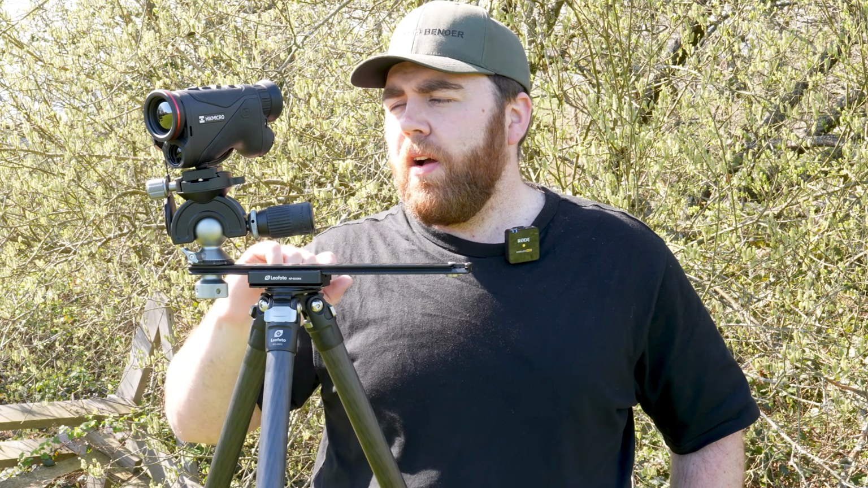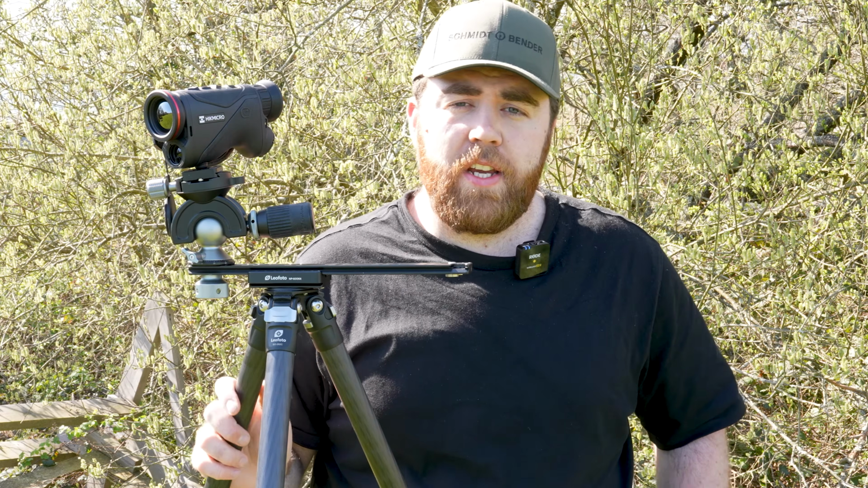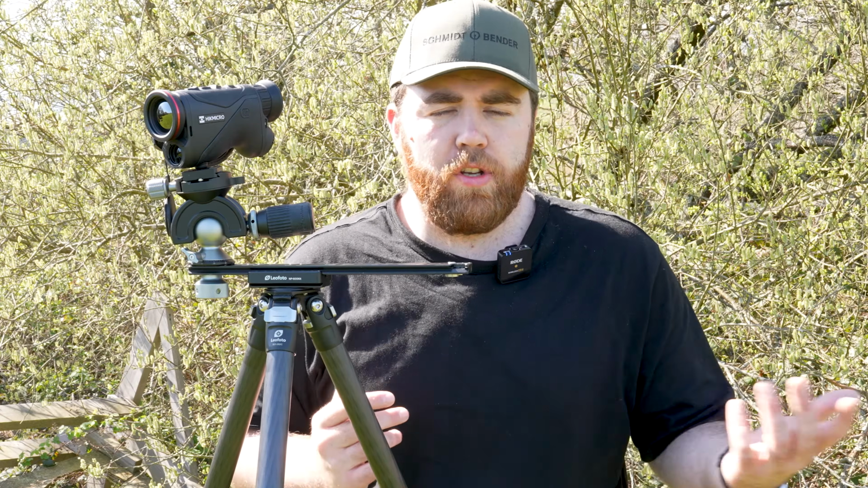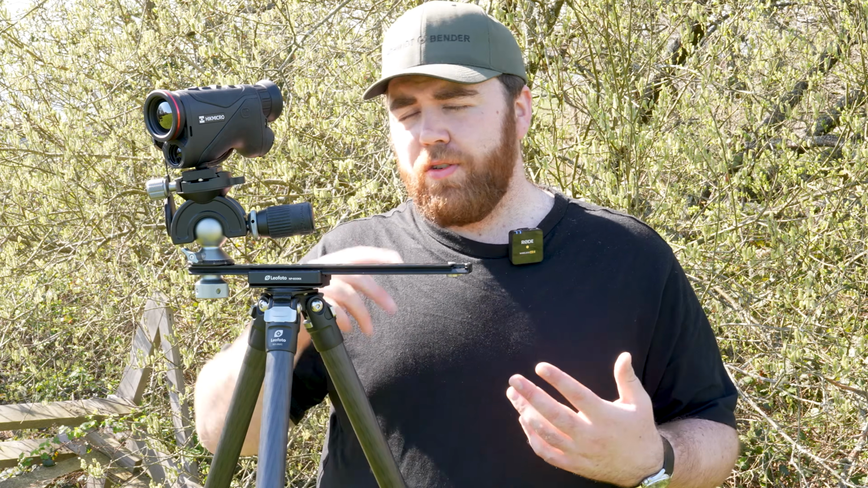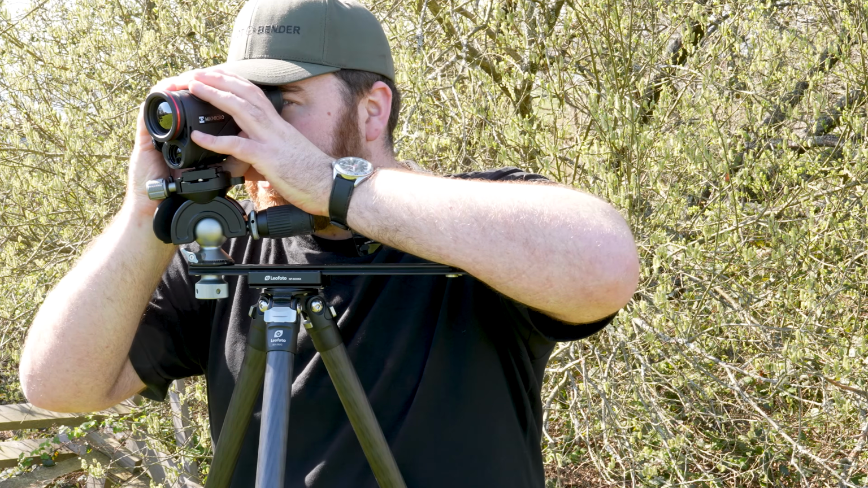Oh, I forgot to mention as well, some other quality of life improvement. The battery has now been changed to a 21700. What that means is essentially it's still a generic battery. You don't have to buy HIKMICRO ones, which I'm always in favour of. You can go buy those batteries, they're a generic battery. But the reason for the battery change is it's a bigger battery, longer battery life. You're looking minimum 6 hours on something like this. You do still retain the laser rangefinder as well, which is easier than ever to use. So I'll touch on that when I start getting the footage. So I'm going to start with my recording now.